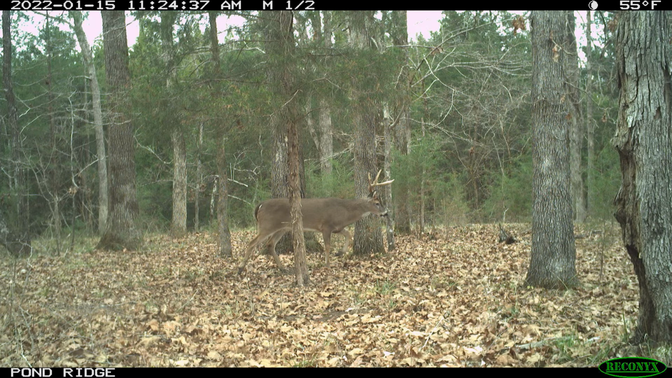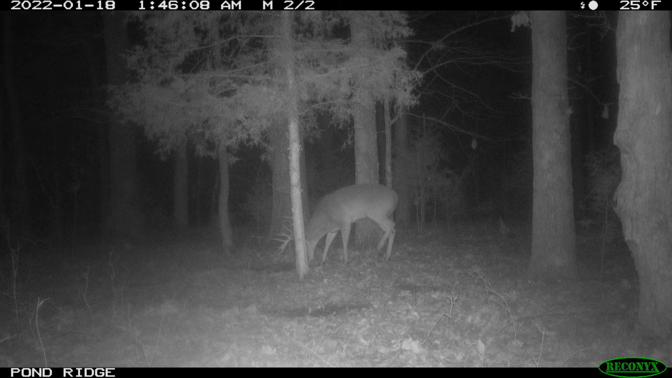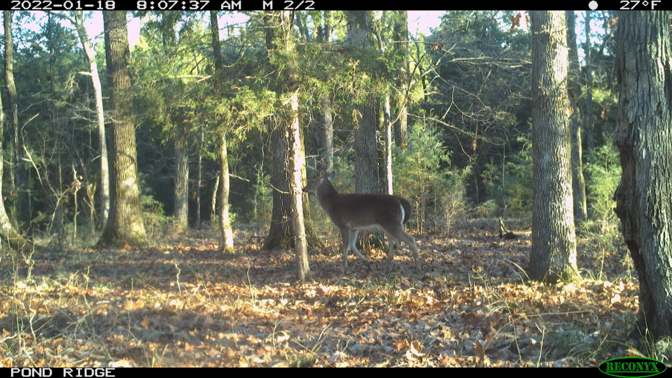Really beautiful deer there. Hope he's back. There's the mature buck again, a 5-year-old. There's the 9 point again. Middle of the night, hitting the scrape. And missed the middle of the rut. Those are in heat. They're getting after it.